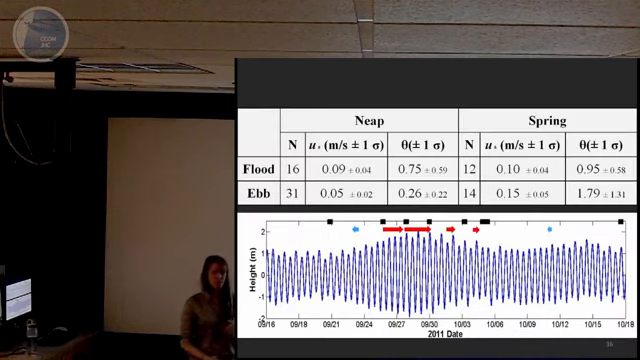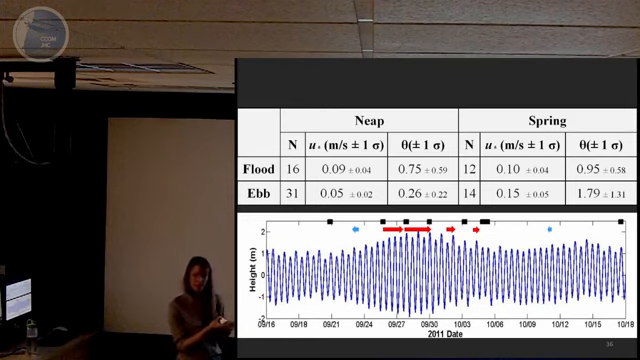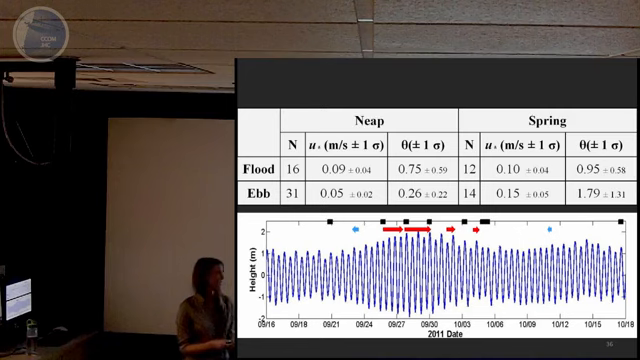So then, anywhere we took current measurements and could actually measure a boundary layer, we calculated both a U star and a Shields parameter. And then I categorized each of those measurements according to tide stage. So again, neap flood, neap ebb, spring flood, and spring ebb. And I averaged all those values in each tidal category together.